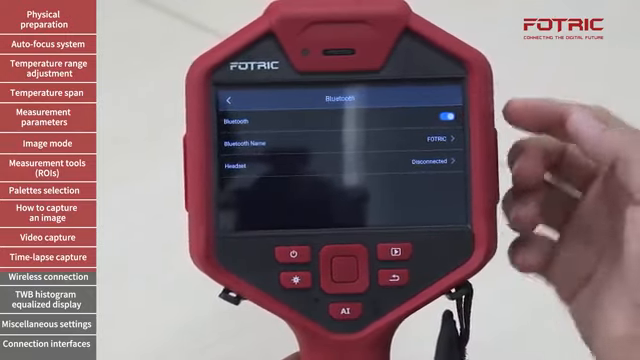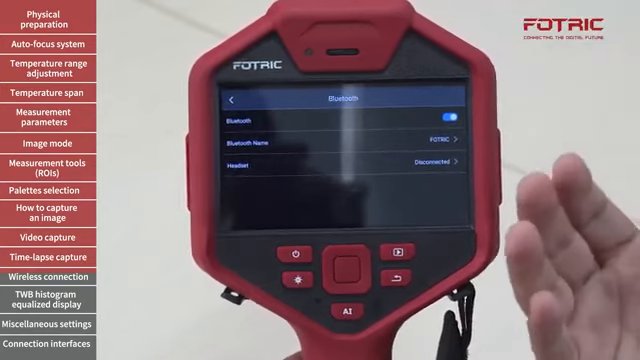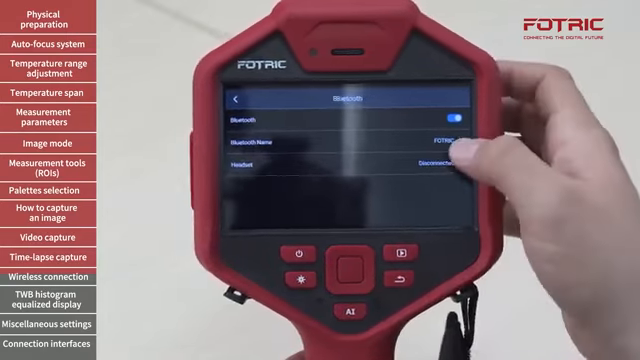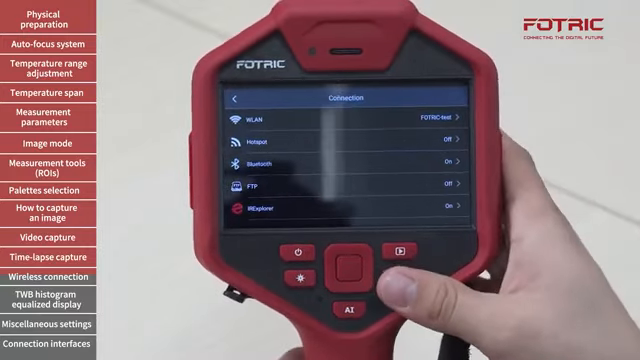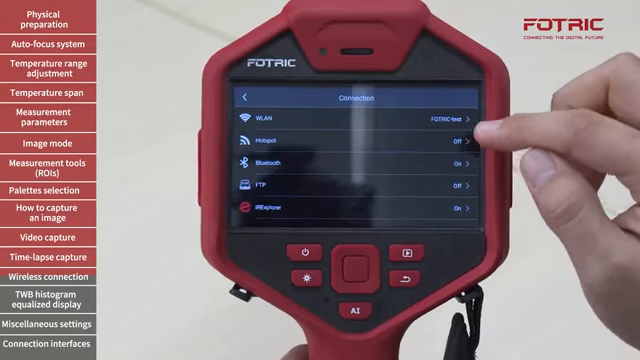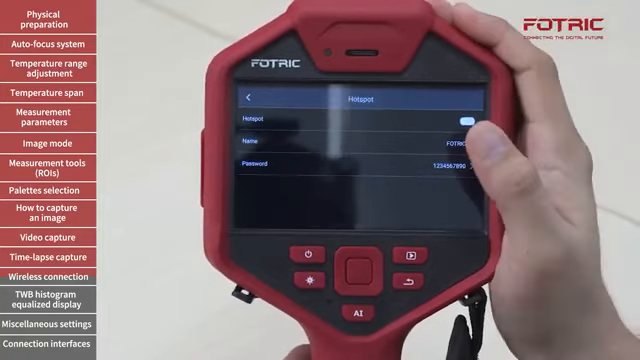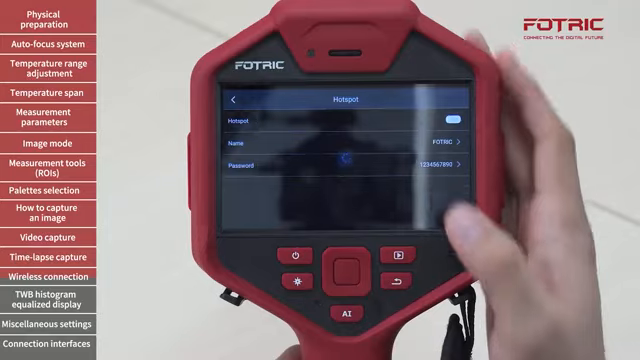For Bluetooth, it's a similar operation. You just need to turn it on, find the headset so that you can listen to those alarms that I mentioned earlier, so that you can also record voice notes using a headset or earphones. And this is going to be the device name if you're searching from an external device. The camera also comes with a hotspot, meaning that you can connect mobile devices to the camera, and even though the camera does not have internet, it can create a Wi-Fi connection.